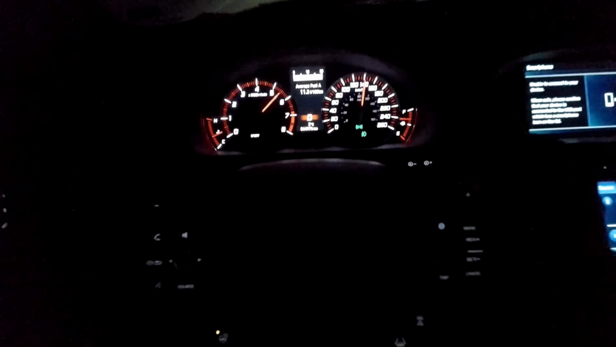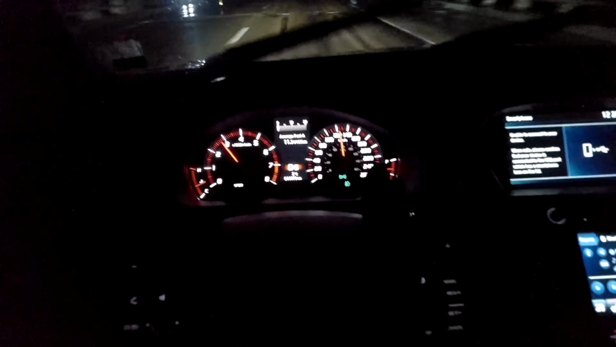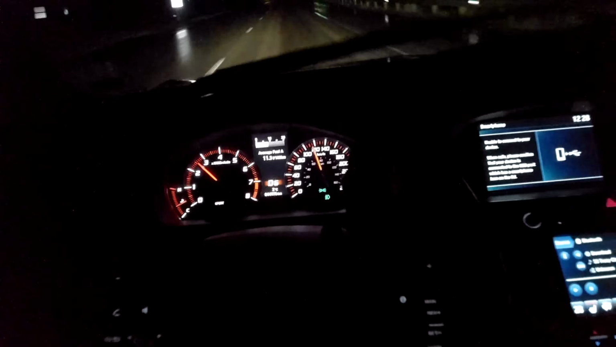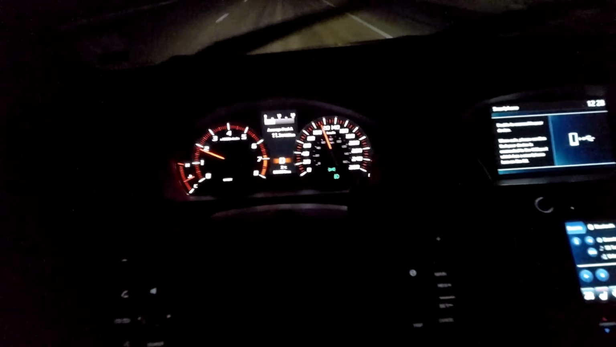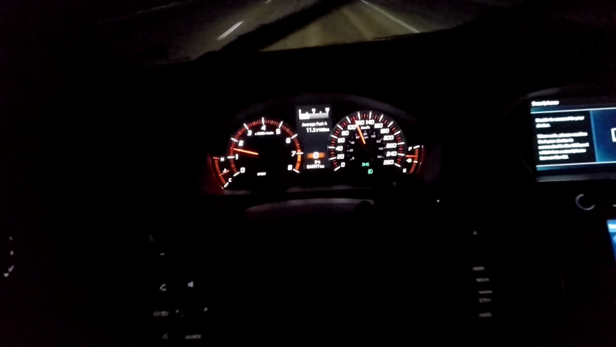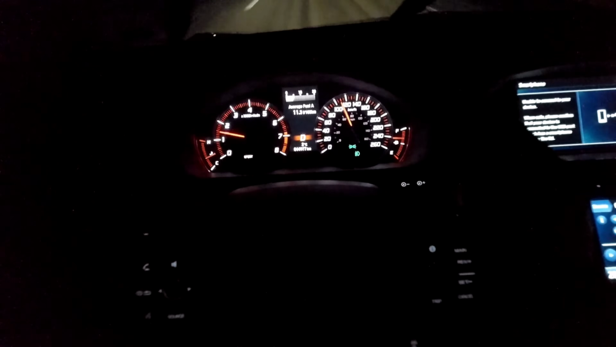Actually, it seemed to pick up pretty good there, but sometimes I find when it shifts into fourth or third, it's around 120, so whenever that shifted, I believe it was into fourth. It does take a second before you see the RPM start going, so I'm not sure what that is, but I usually notice it, but I didn't see it there, so it kind of defeats my whole purpose of what I was trying to prove there.